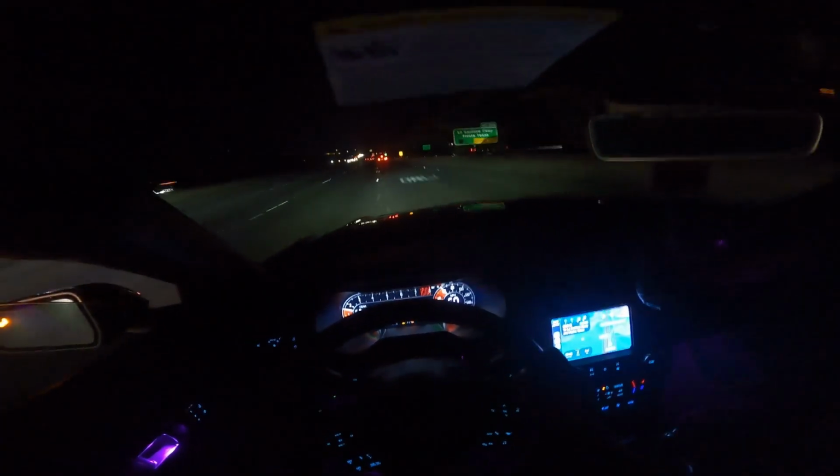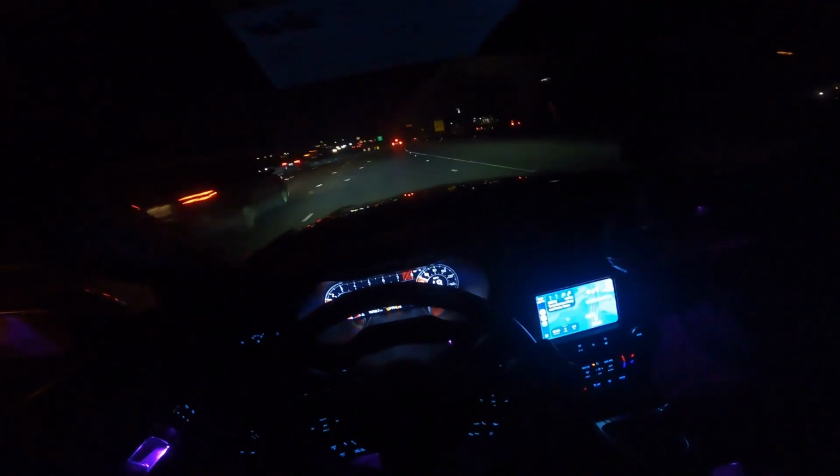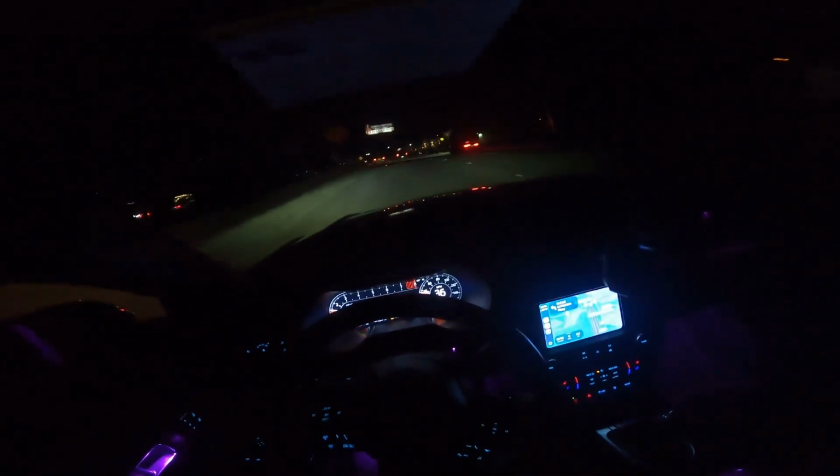Third gear pull. I guess you guys could kind of hear the car spinning a lot. That's what I mean by the car won't really hook in third. It has a lot of trouble with the state of the tires at the moment.